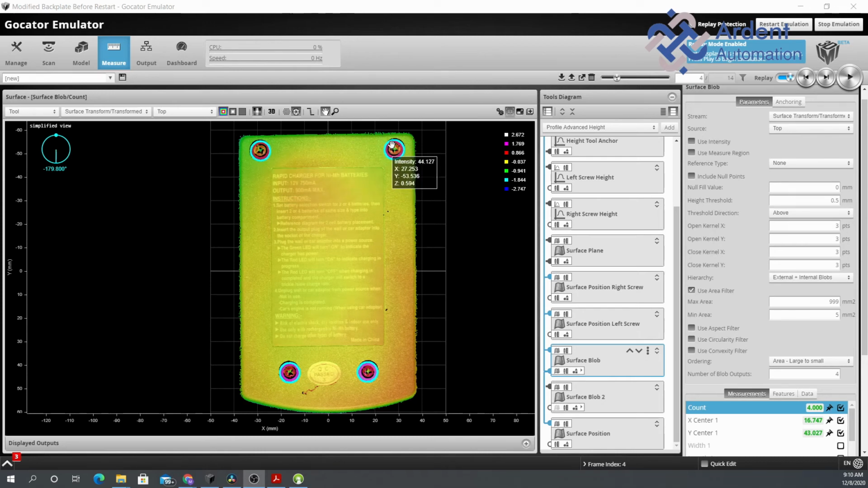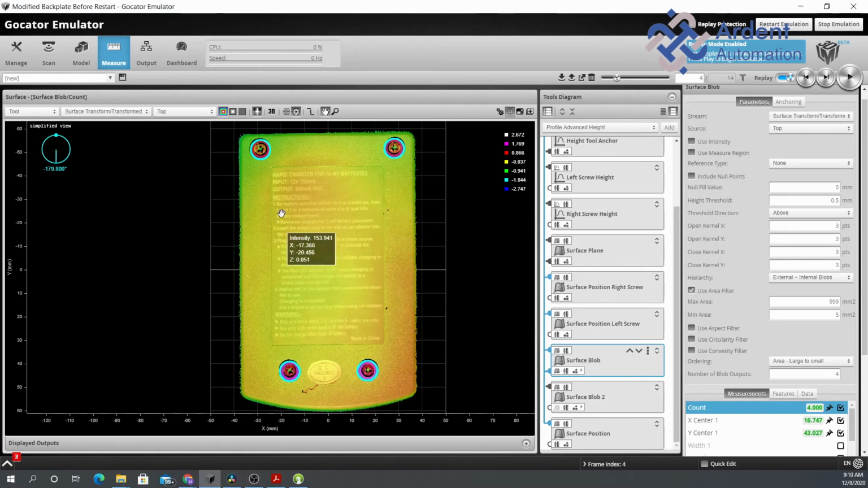Looking at just that rim, you could get surface flatness, you could get the average height, you could get the max and min. You can do a lot of things with that and get very detailed if that was a critical component. But for now, we're just trying to check and make sure that they're there, that we have all 4 of them, and we can also output the center points and make sure that they're in the right location.